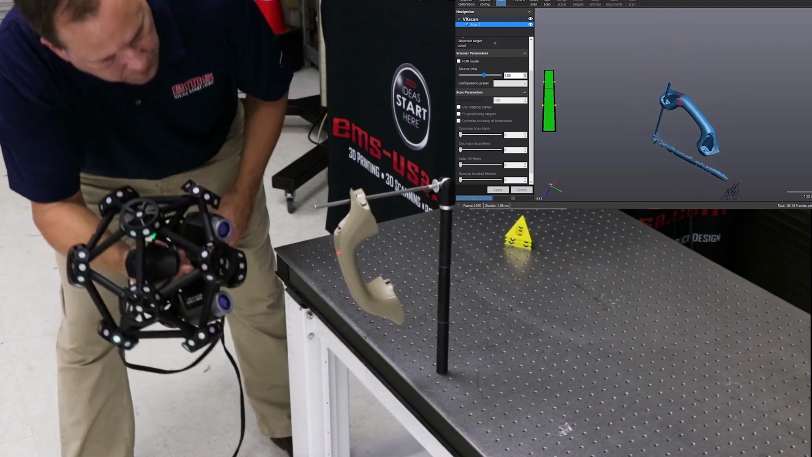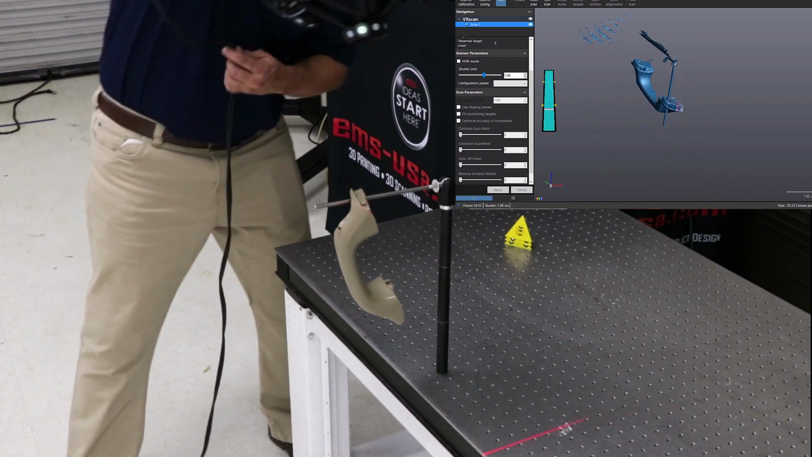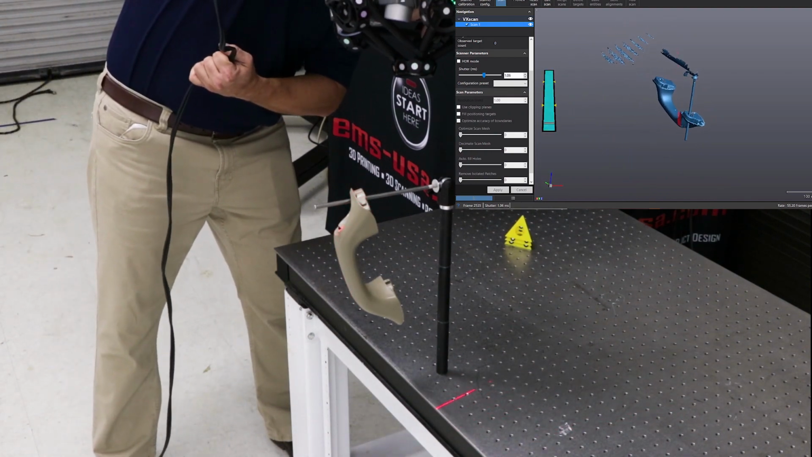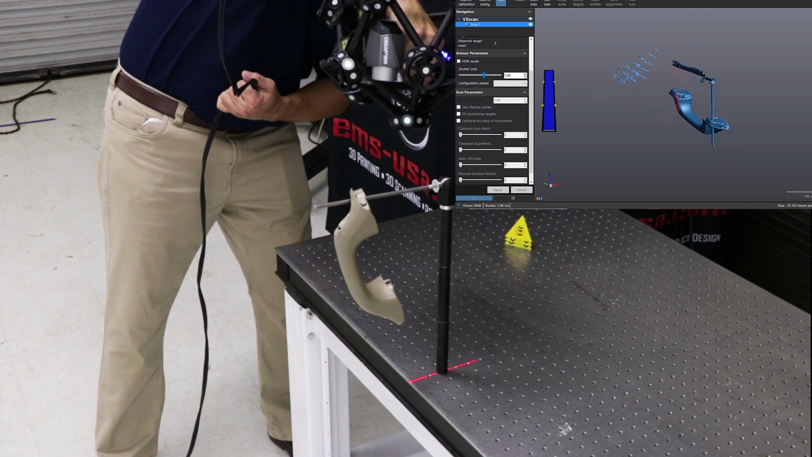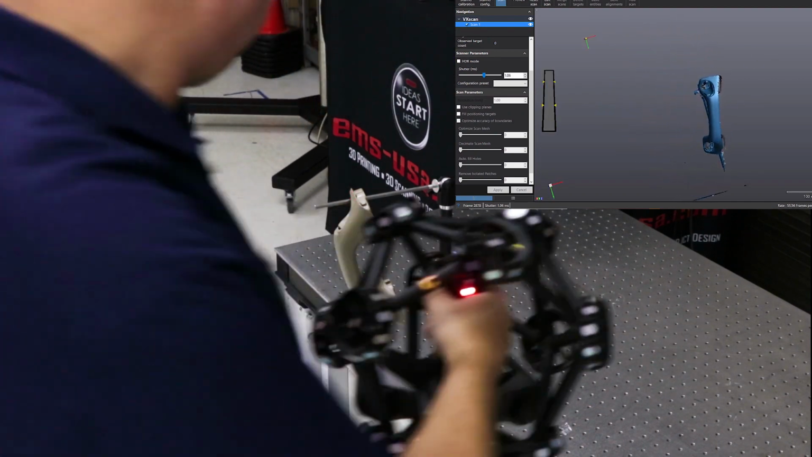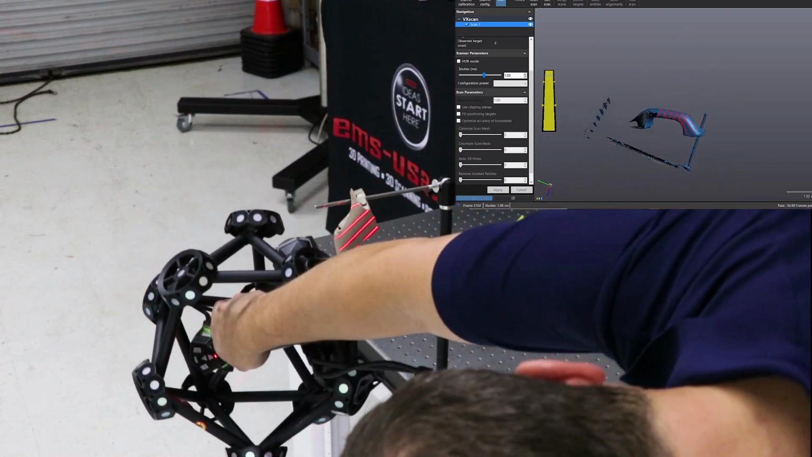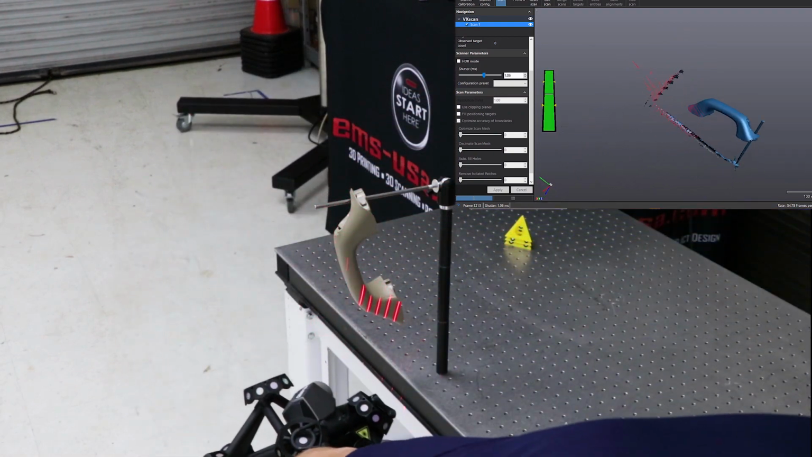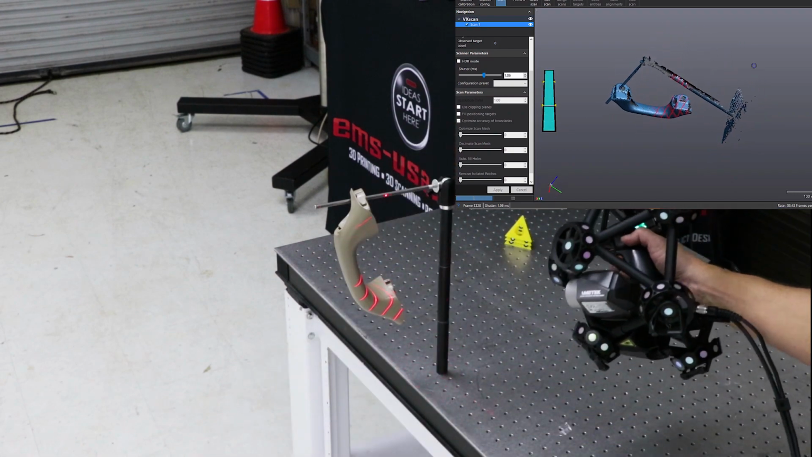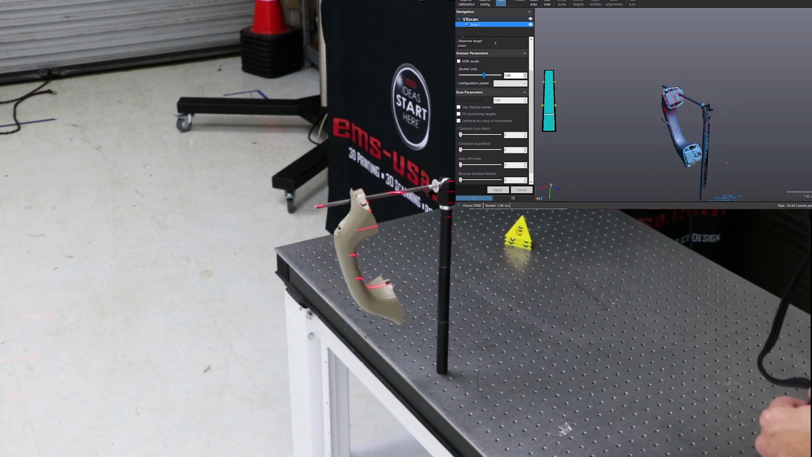And we're jumping back and forth between the 14 laser line mode and the single line mode. The single line mode lets you get into nooks and crannies and deep holes and pockets, which on the back of this handle there's some of that. And the 14 line mode lets you scan faster. So we can jump back and forth. Again, in the other demos we've done on the MetraSCAN, we go into a lot more detail. But we just keep working our way around the part until we have it all scanned.